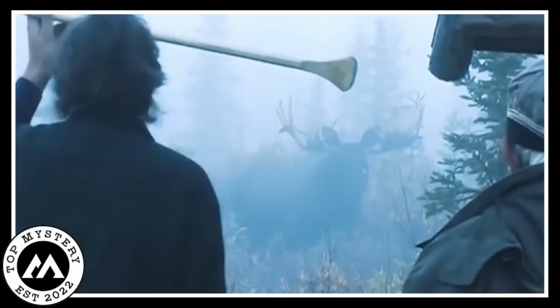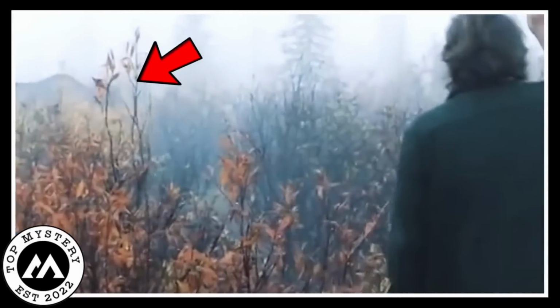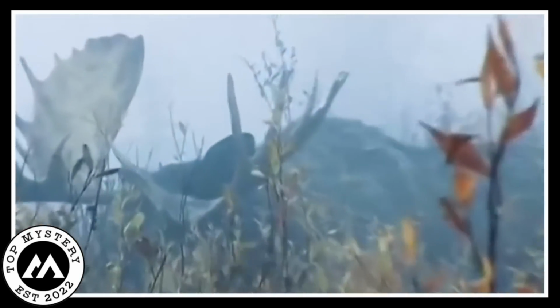With each step they took, the moose stayed surprisingly calm. It was like there was an implied agreement between the humans and the moose. Even though the moose was big and strong, it did not want to hurt anyone. The musketeers were amazed by how beautiful and graceful the moose was. But then, something really surprising happened.